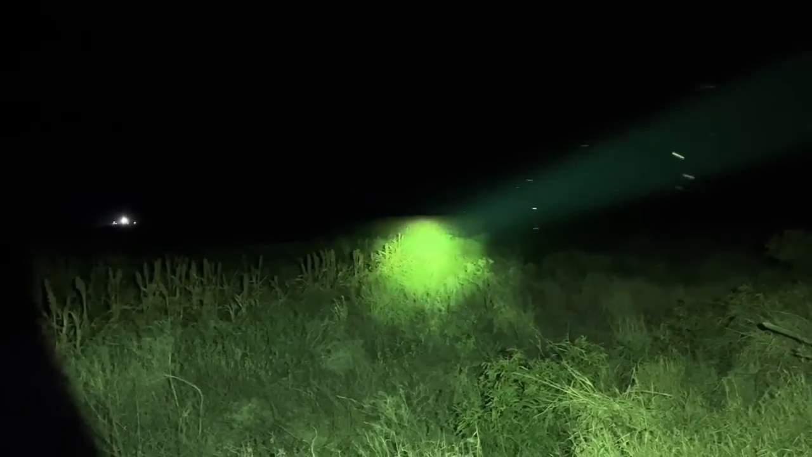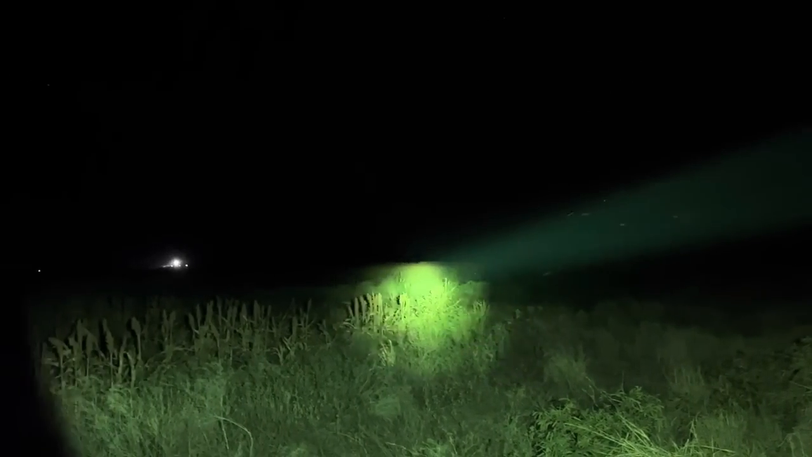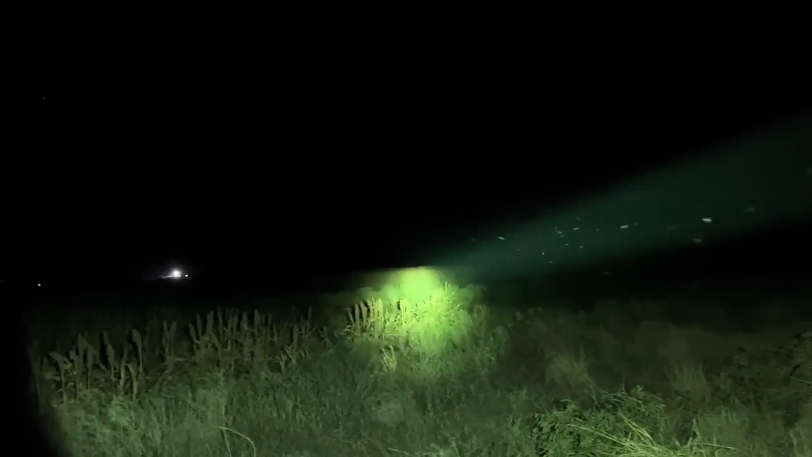Whereas years ago with all the just glass scopes and all the people that it's all they've got, you'd be flat out even making a shot or even finding anything in there to shoot. So it just shows how much of a game changer thermal really is.